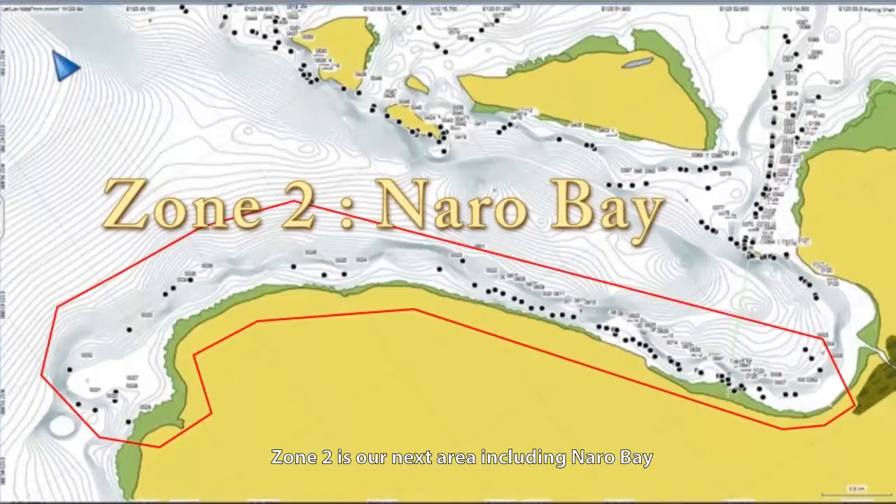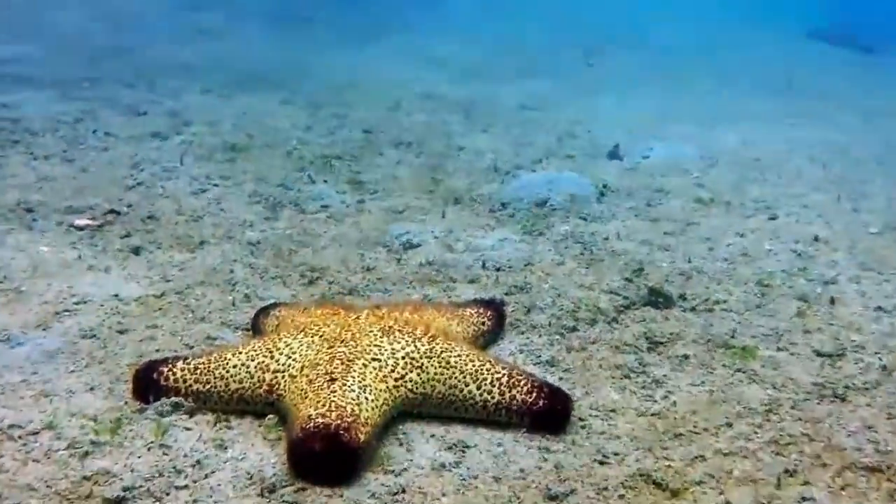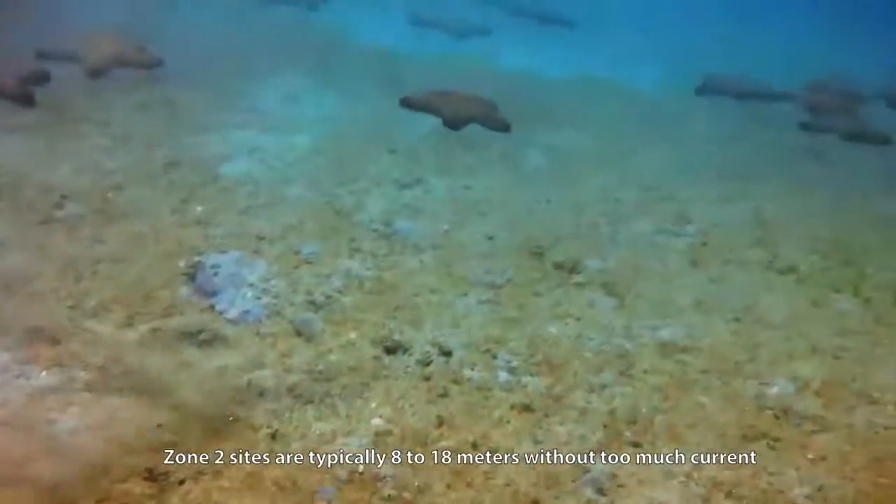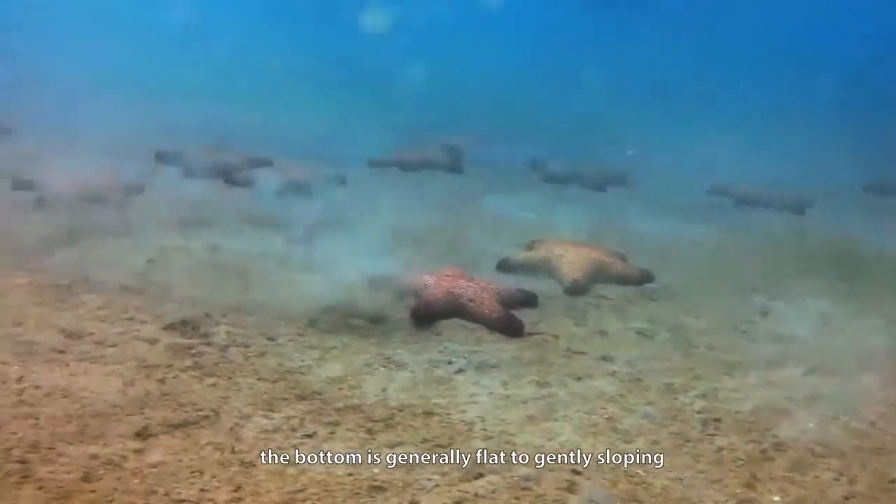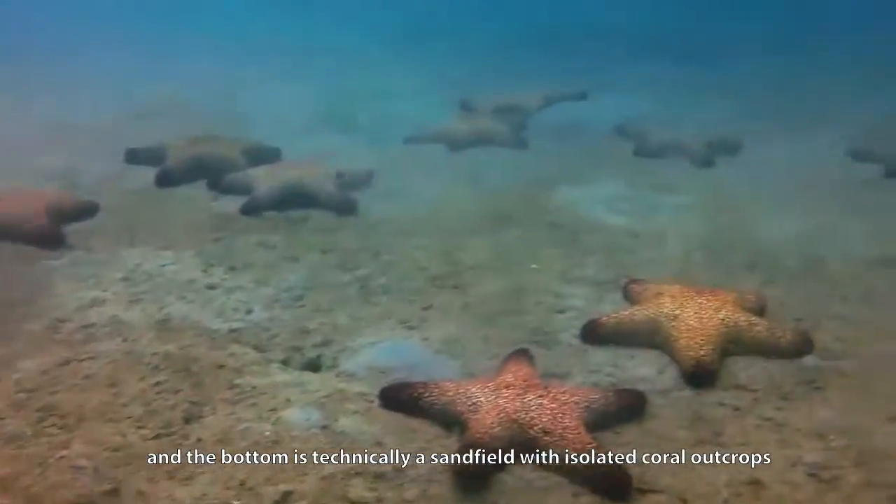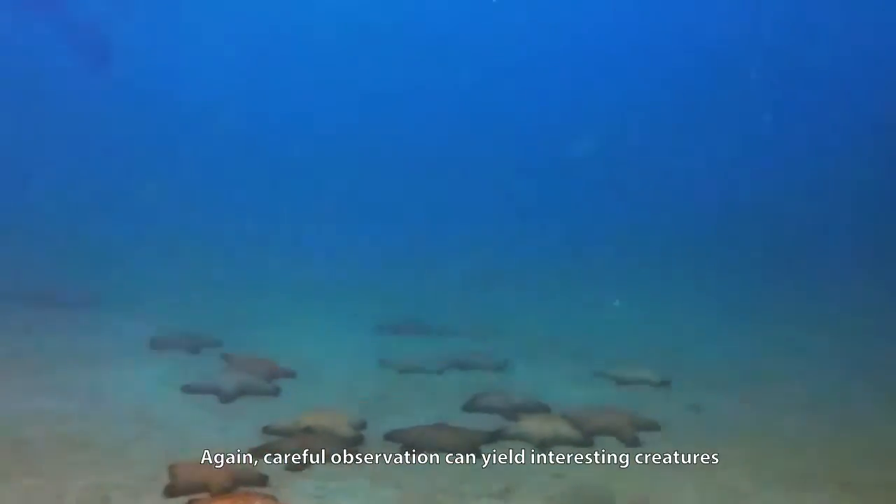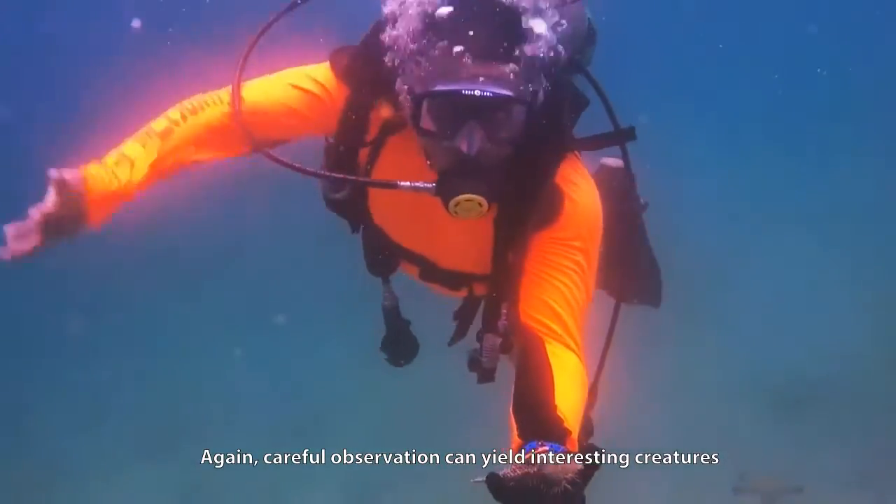Zone 2 is our next area, including Narrow Bay and its adjacent coast. Zone 2 sites are typically 8 to 18 meters without too much current. The bottom is generally flat to gently sloping, and the bottom is typically a sand field with isolated coral outcrops. Again, careful observation can yield interesting creatures.